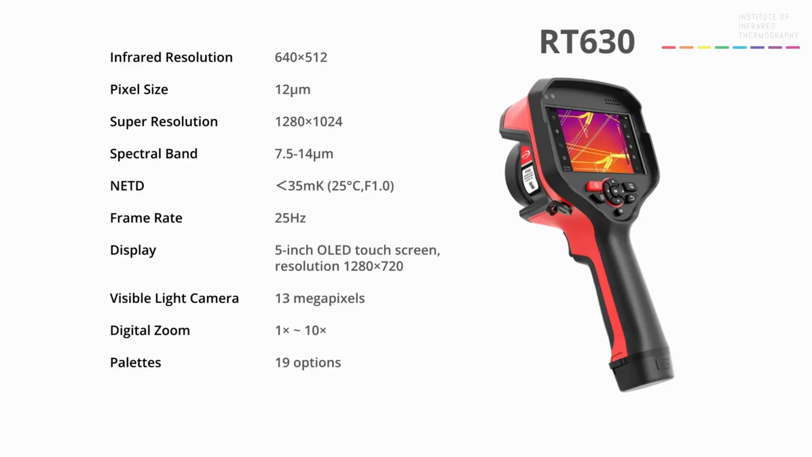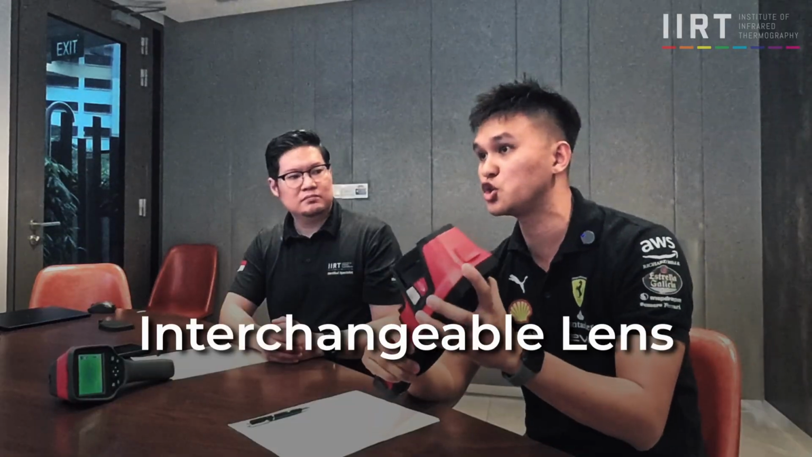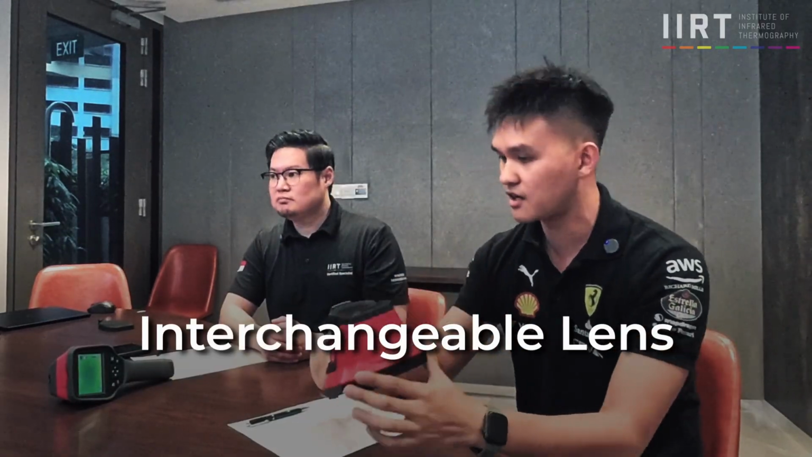So what happened is, as you can see from these two thermal cameras, right? Both of them actually feature 640 by 512 resolution. Same detector size, same detector resolution. Yes. In fact, the current lens that these both are holding is actually pretty similar. But what is the advantage of having such a bigger device when I can actually get something way smaller and more handy? Of course, there's a very, very big feature that allows this camera to change the lens. So meaning to say that currently, if this is 25 FOV, right?